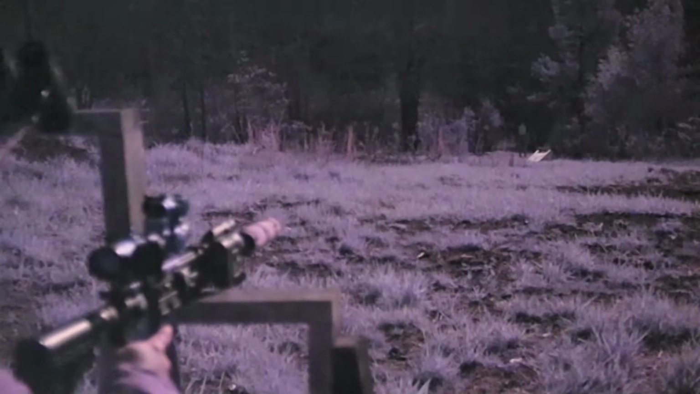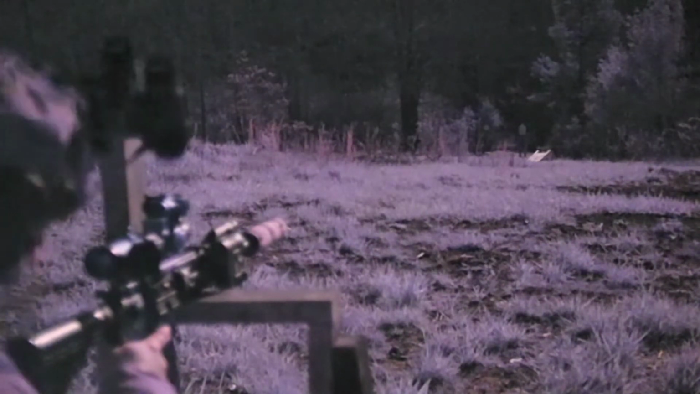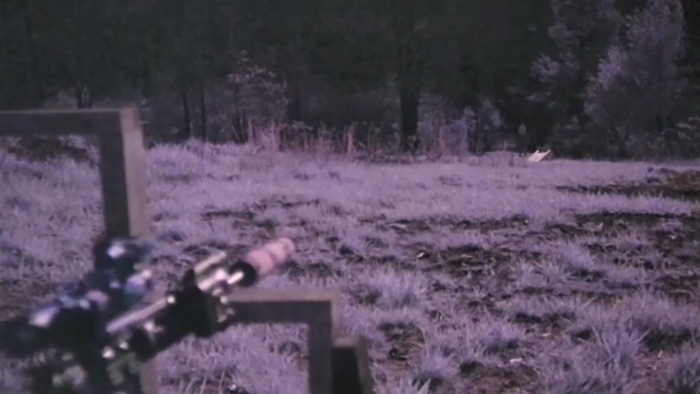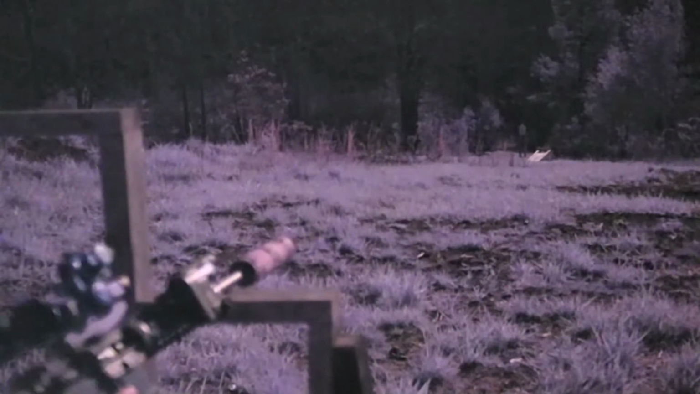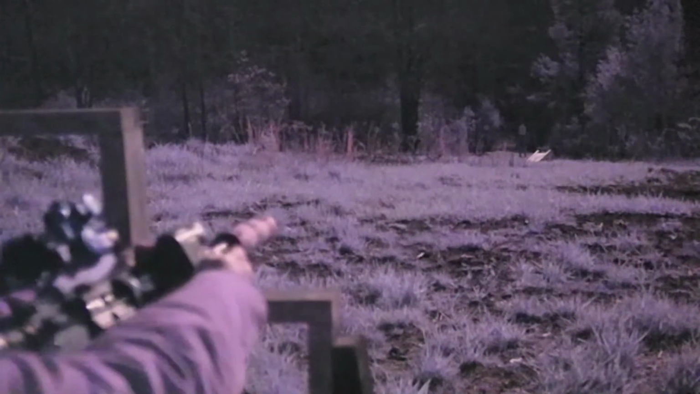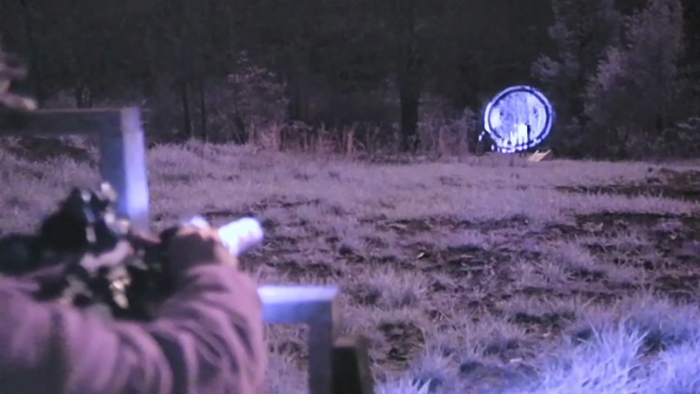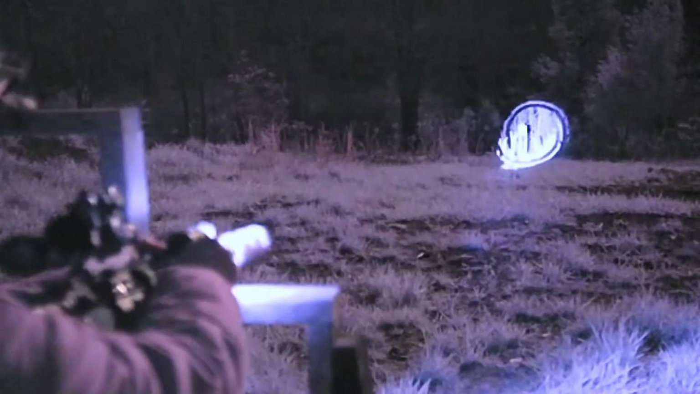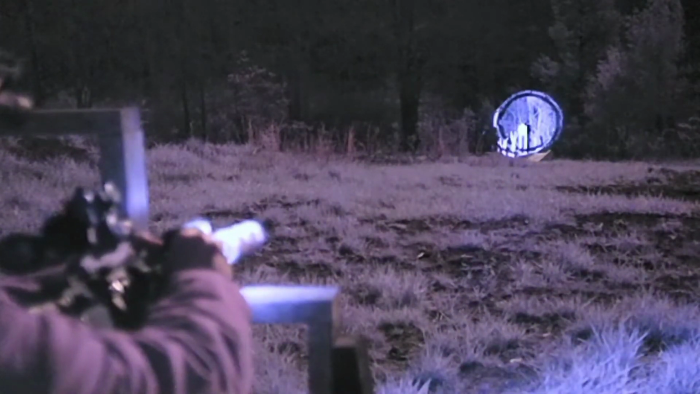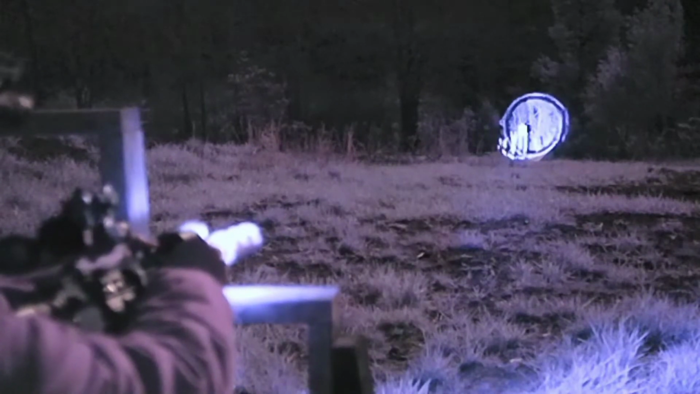So next thing I'm going to do is use my night vision. I'm going to turn my IR light on and let you guys see that. So this is low, this is high. As you can see, we don't really need high. I'm going to turn it on low.